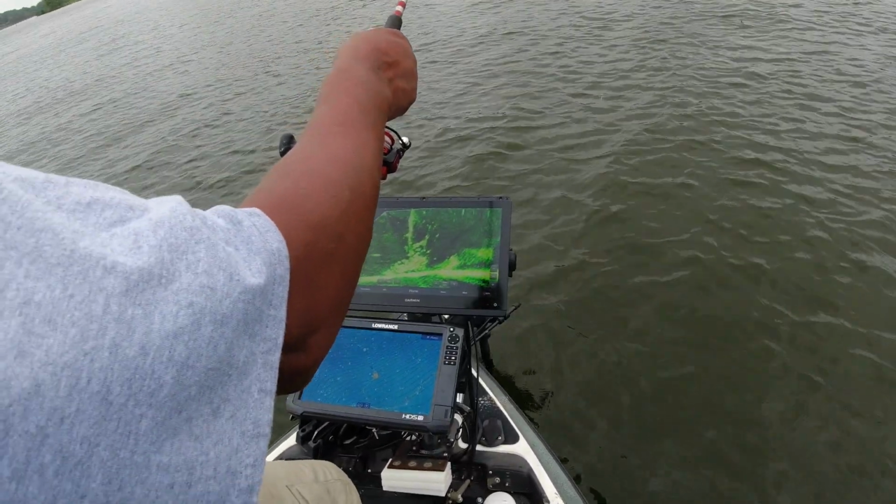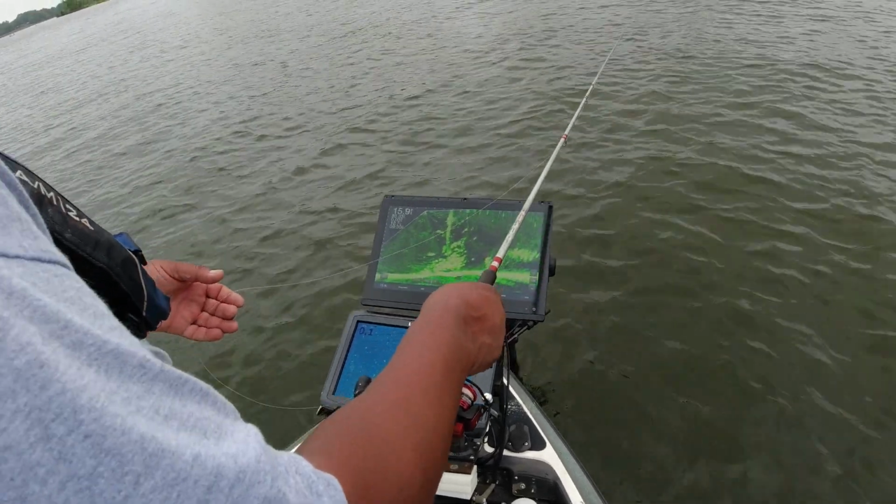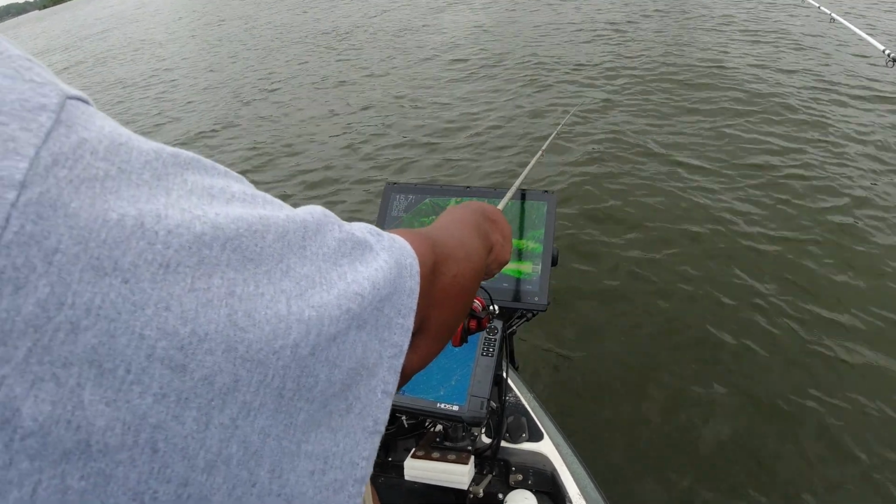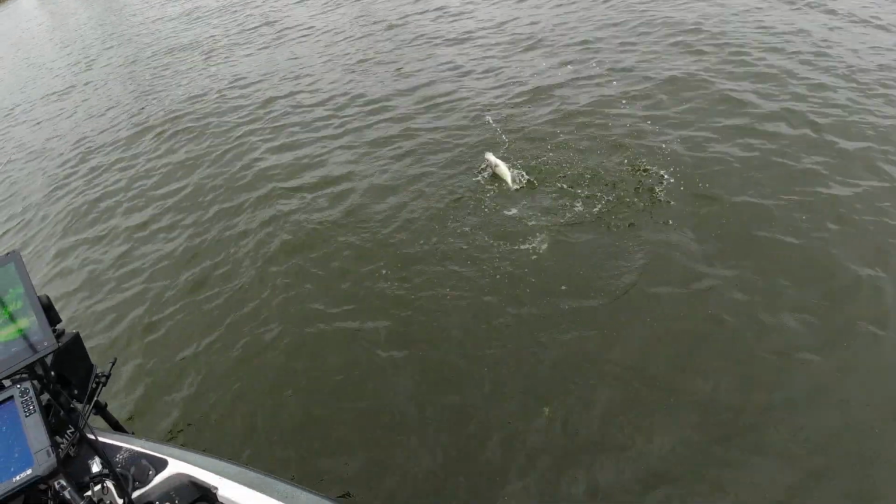Deeper. It might be deeper too. Yeah, that one's over there too. Darting after it. Got him. That's a good one. Feel a little better. Feel a little better.